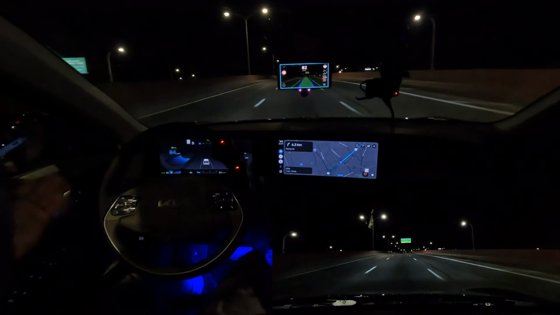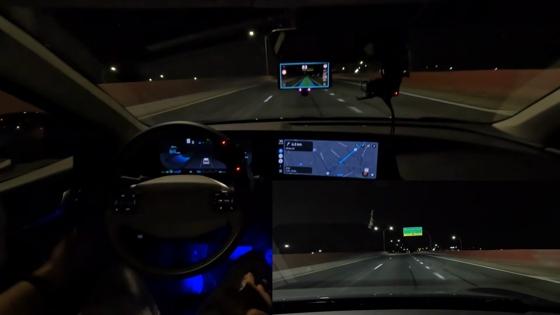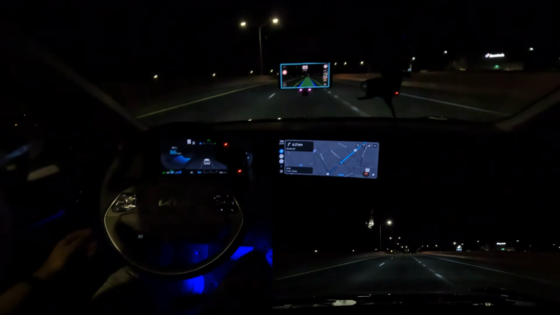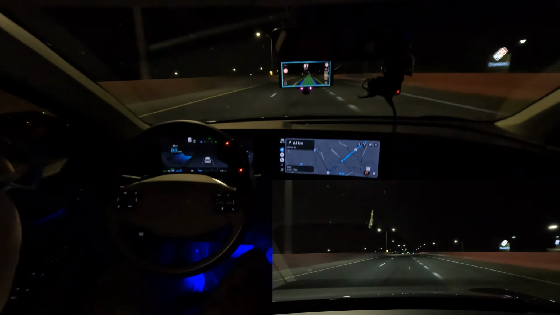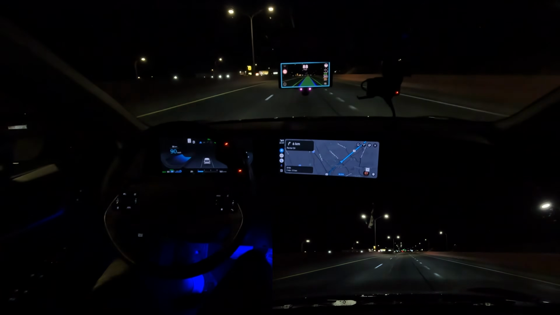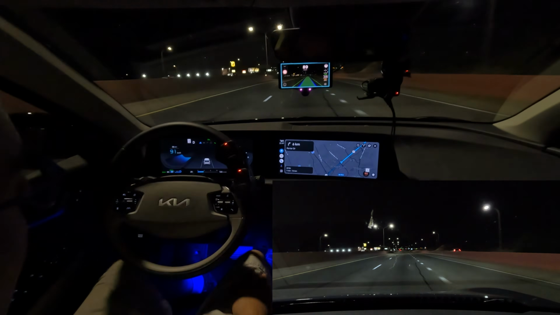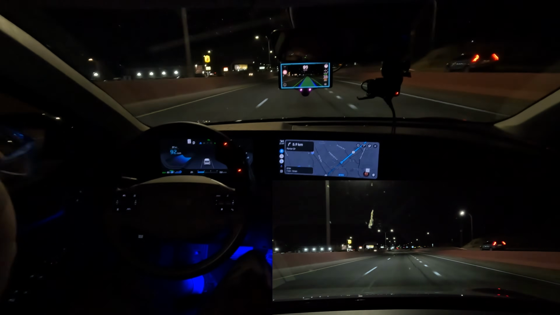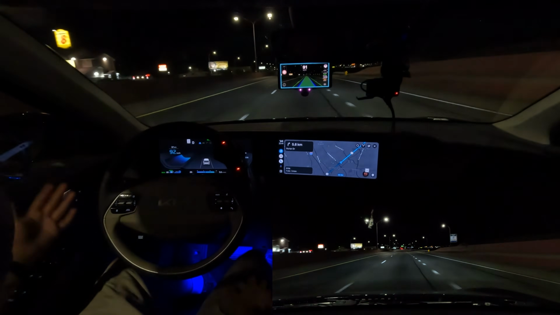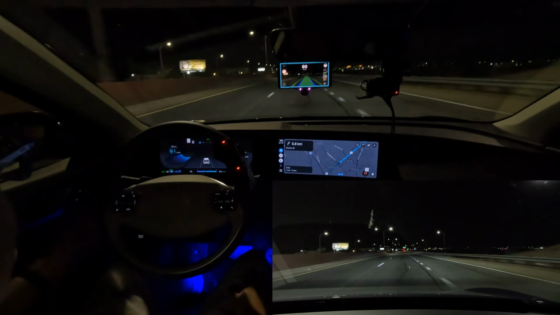But like I said, the system does require driver intervention sometimes, and more so at night. That's just because of the limited visibility at night, because the headlights don't shine as far as the visibility you get during the day. So yeah. But otherwise it did okay on that curve there. You just have to slow down enough and it'll take the curve for you hands free.